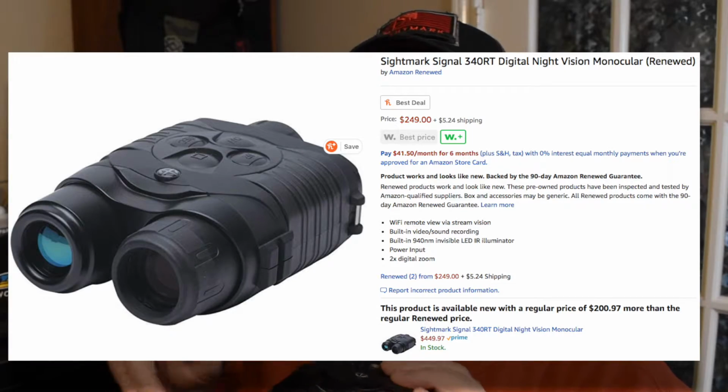The difference between the two, other than that, is that the 320 has about a 380 yard distance where the light can be thrown out there and you could see 380 yards out. The 340 is a little bit less than that, somewhere between 280 and 300 yards. So similar distances, one's a little shorter than the other, and whether or not you want to be detected is kind of up to you.